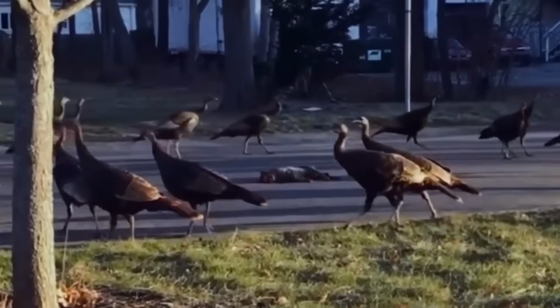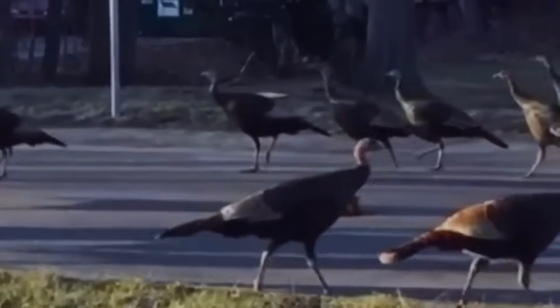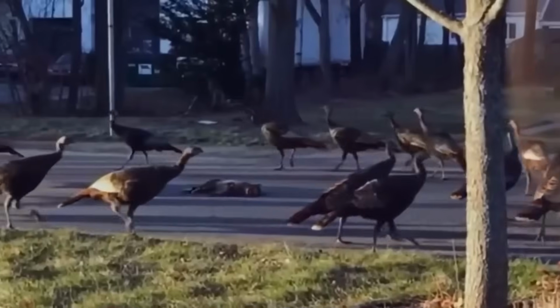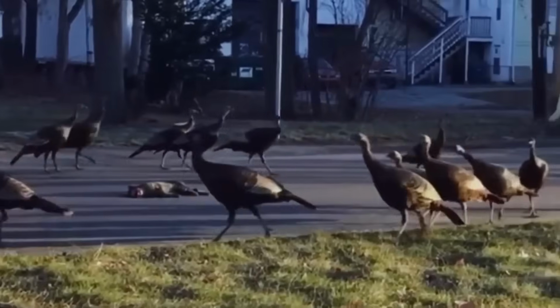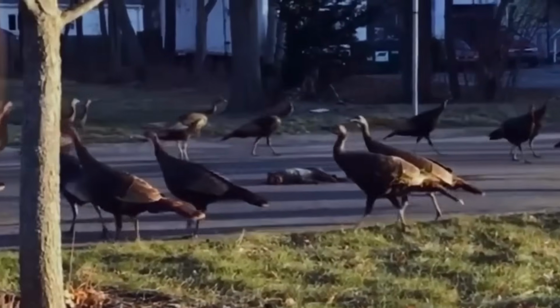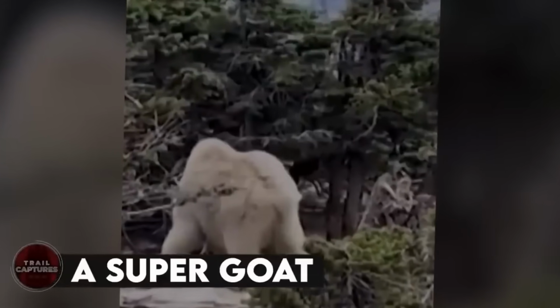The Death Circle. This eerie video was captured by a guy who stepped outside his house and spotted a bunch of turkeys acting strangely. These turkeys were going round and round a dead cat lying on the road. When it went viral, everyone was baffled. But we've got the explanation for you. Researchers say that turkeys mistook the cat for a threat, so they began investigating. Since turkeys tend to stick together, when one started circling, the rest followed, creating this weird loop we now call the Death Circle.